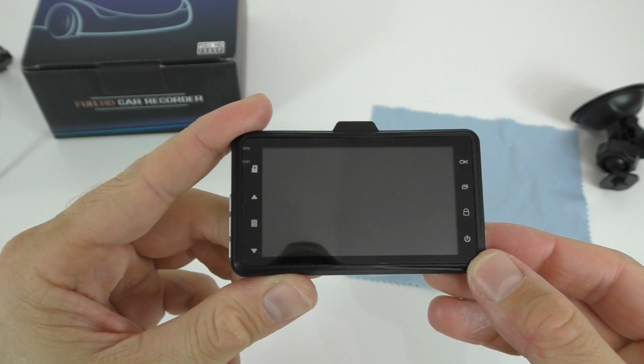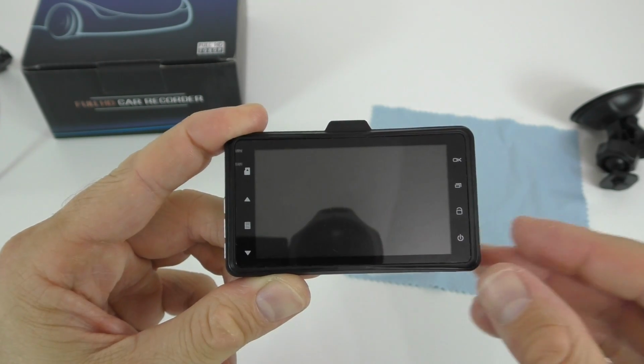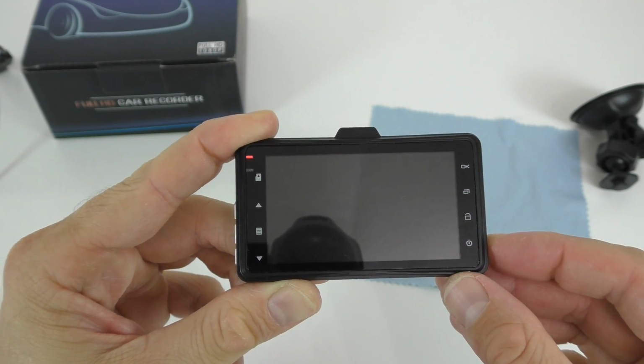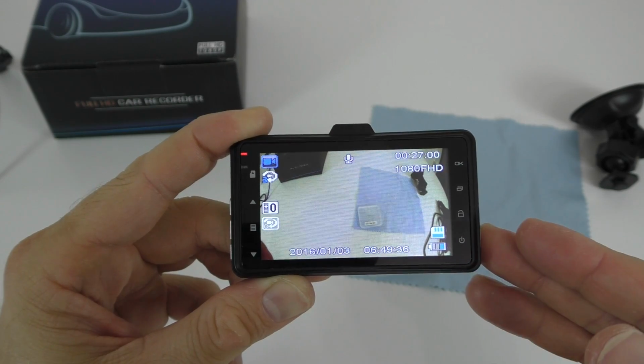Okay, so using the camera it's super easy. As soon as you turn on the car, the camera will start recording. It does have a battery inside, so you can use it without having it plugged in. However, the battery is not gonna last that long.